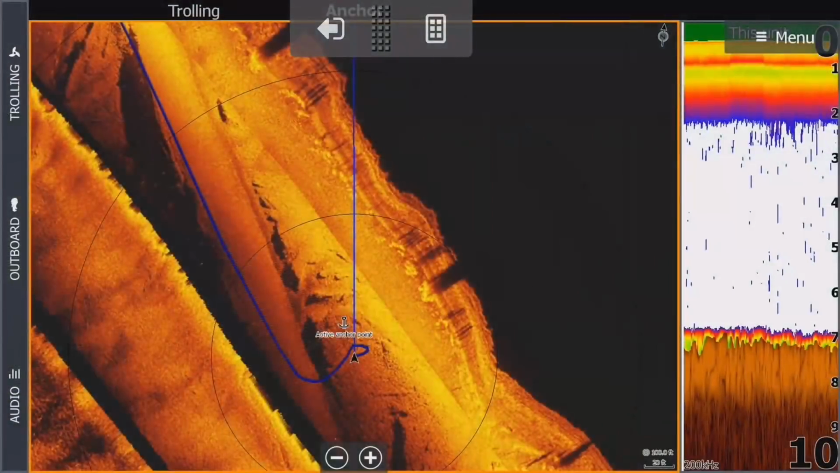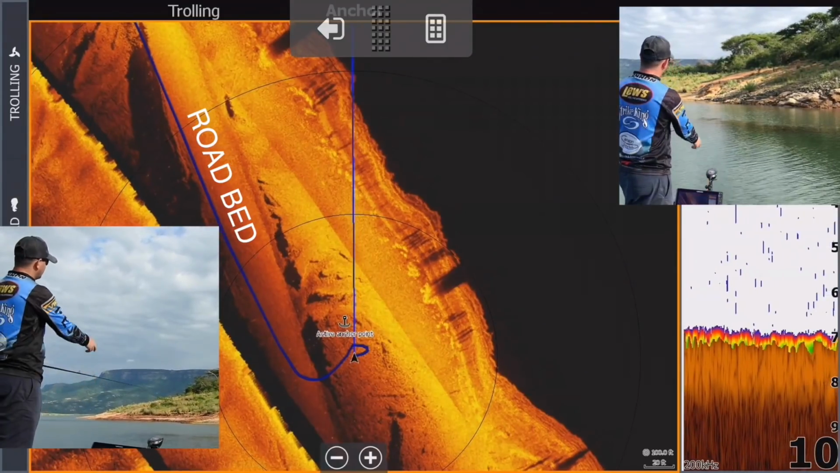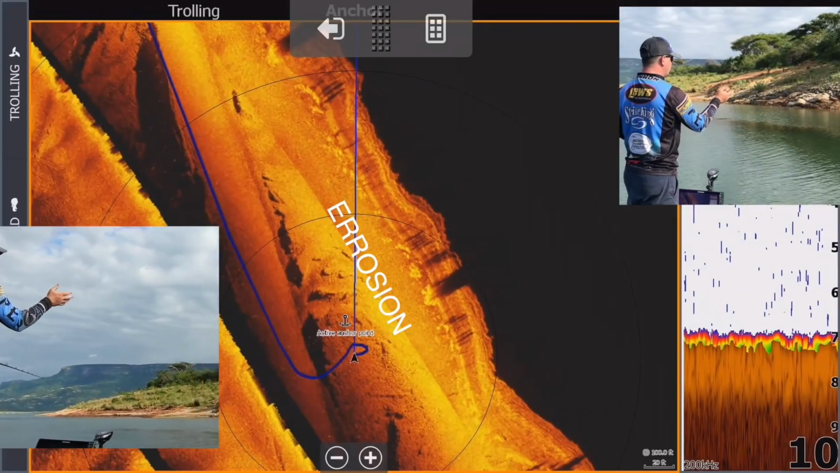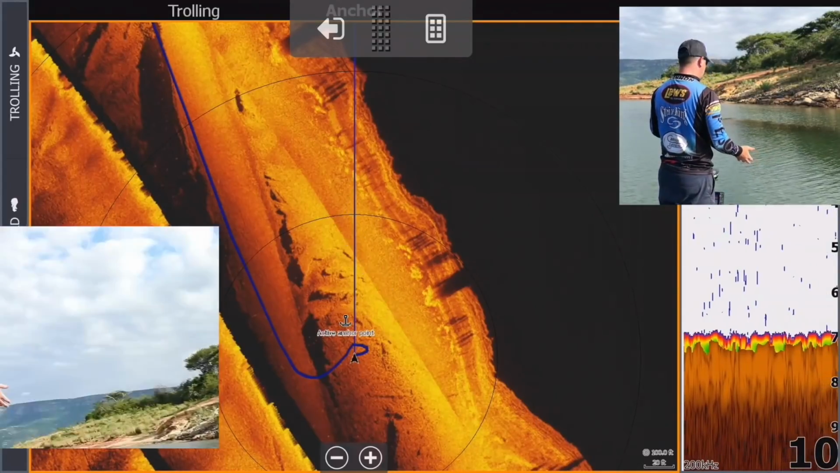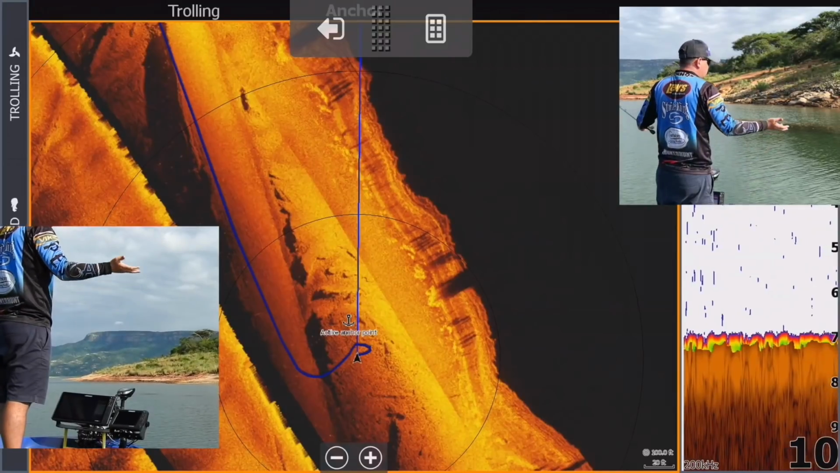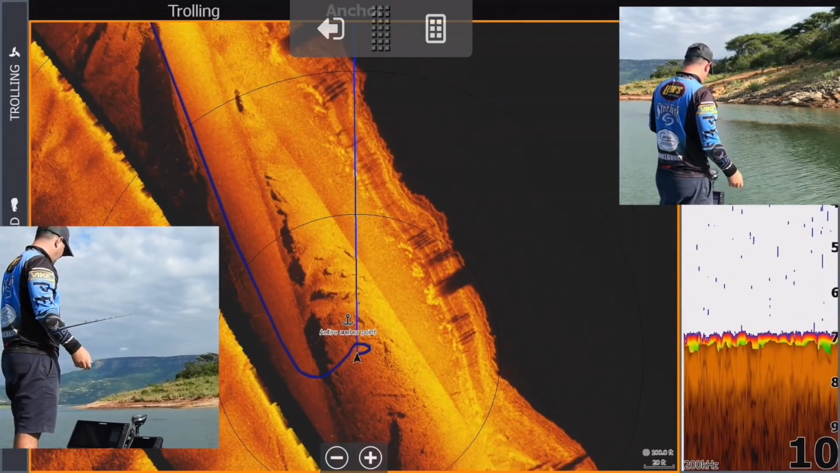Now guys, here we've got a typical situation where you can see there's a road coming in on the maps, and then we've got a bit of erosion, a wash away next to it. If you have a look on the bank, you can get an idea of what's going on out here. Without the maps you wouldn't actually know that that's still happening down here. You just think you're up in the middle of the dam and there's some bottom or whatever's going on here.